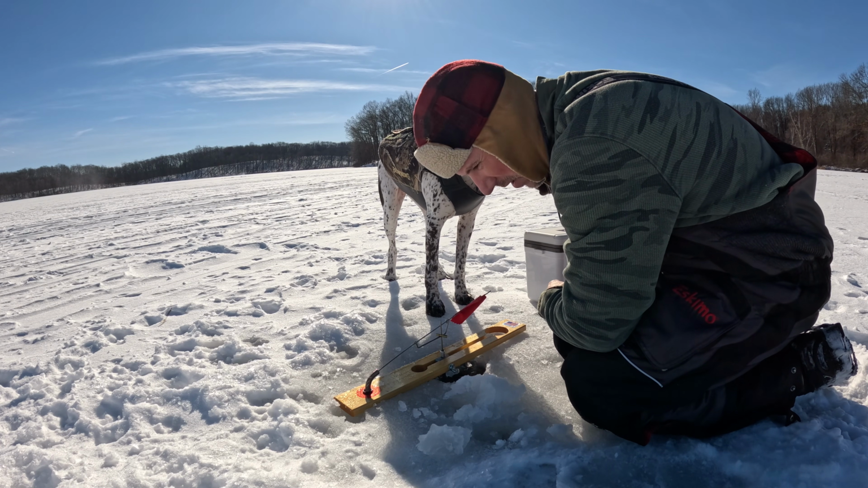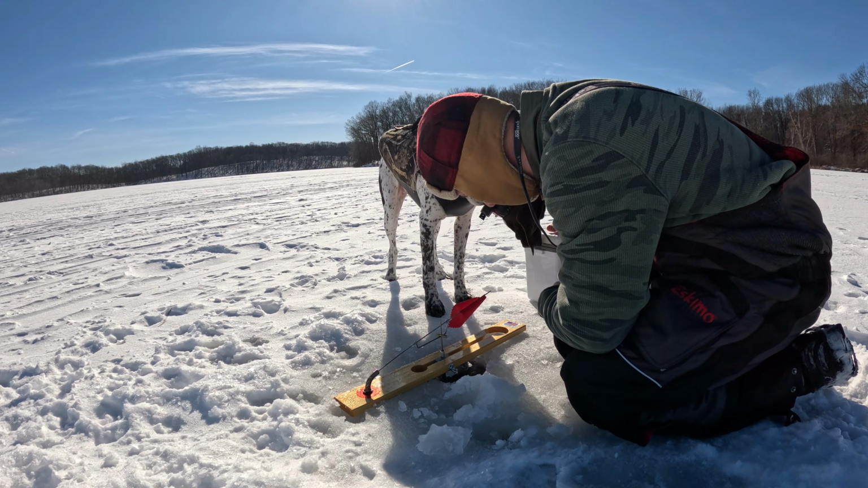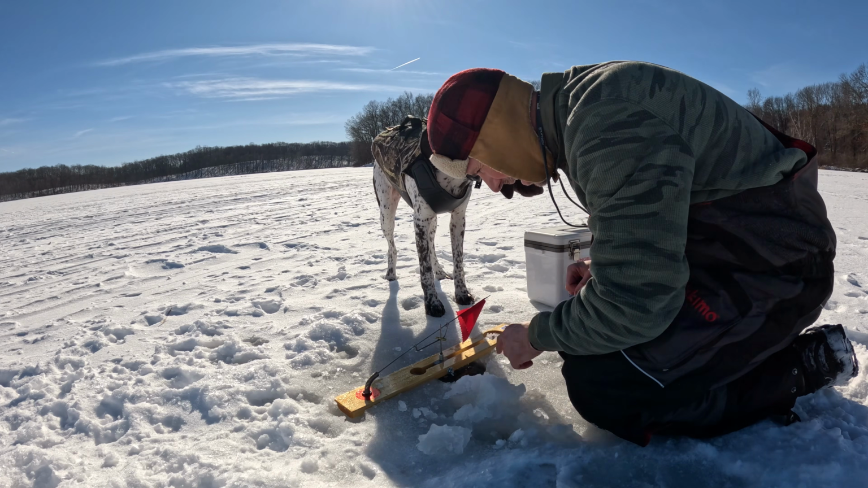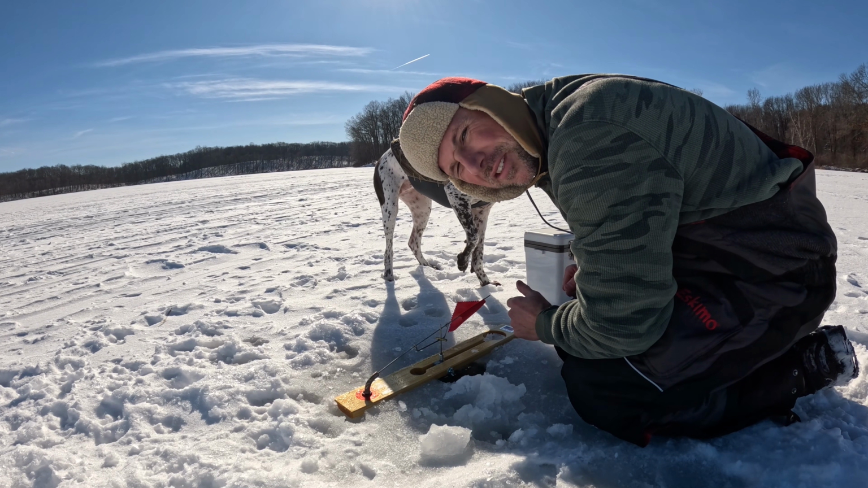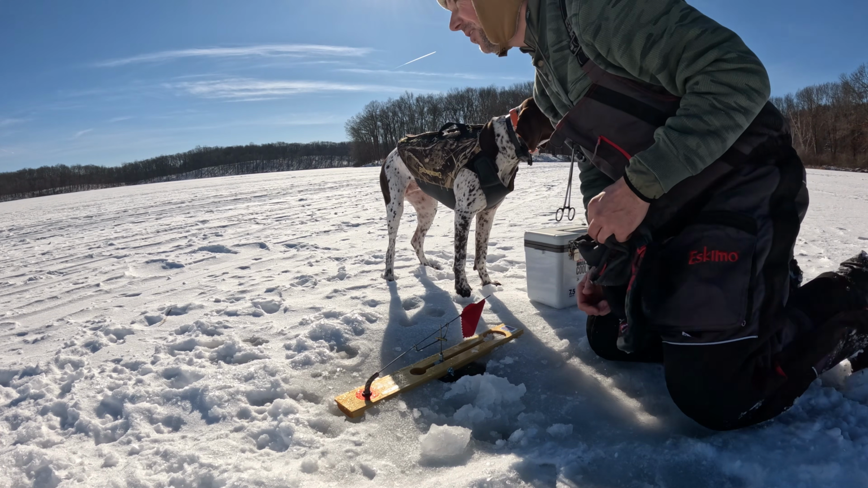Had pretty good luck, but again, 2 small ones. They're hammer handles, but they're still fish, still fun. All right, I'm gonna get back to the shack and see how the old bluegill rig's holding up. Probably took my pole down the hole, but we'll see.